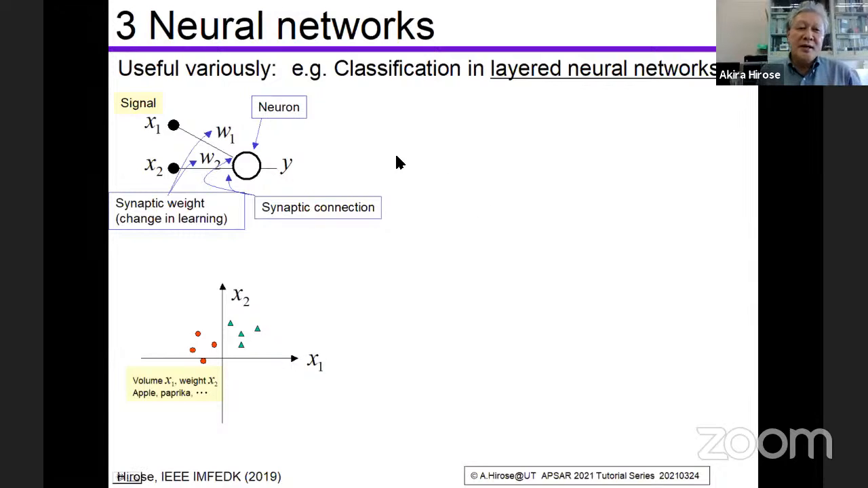But anyway, this is the neuron, so simplified or modeled so that we can use mathematics. So then one single neuron can work as a classifier.